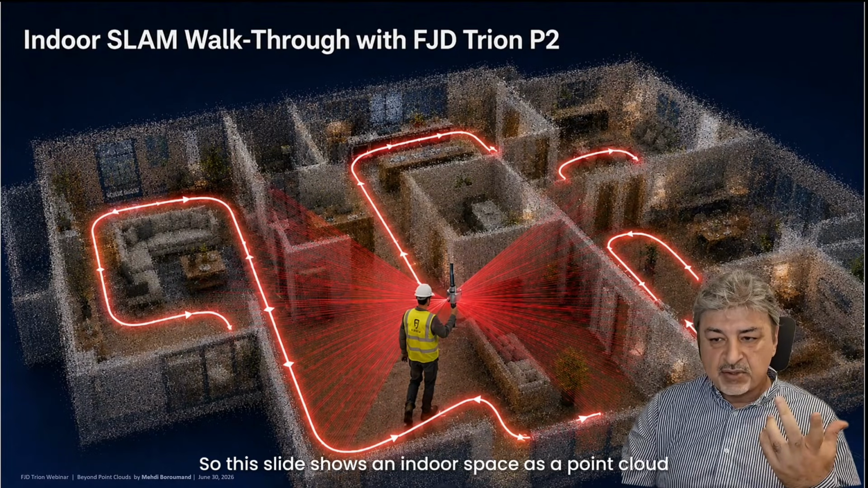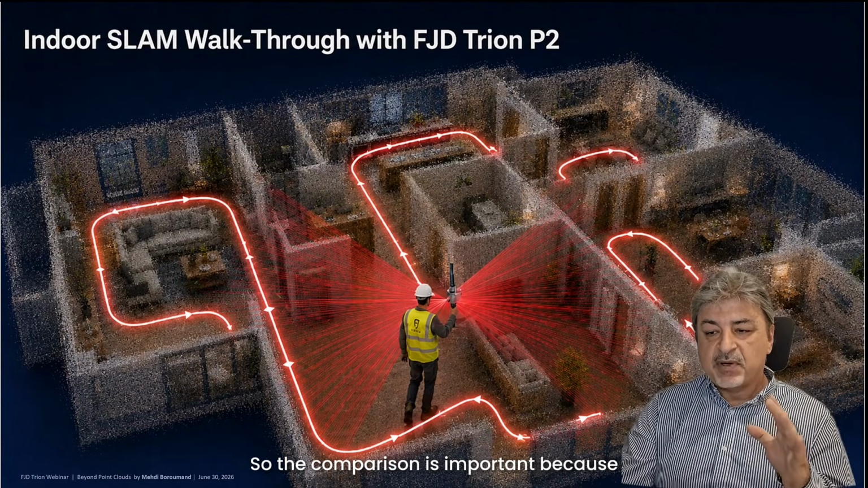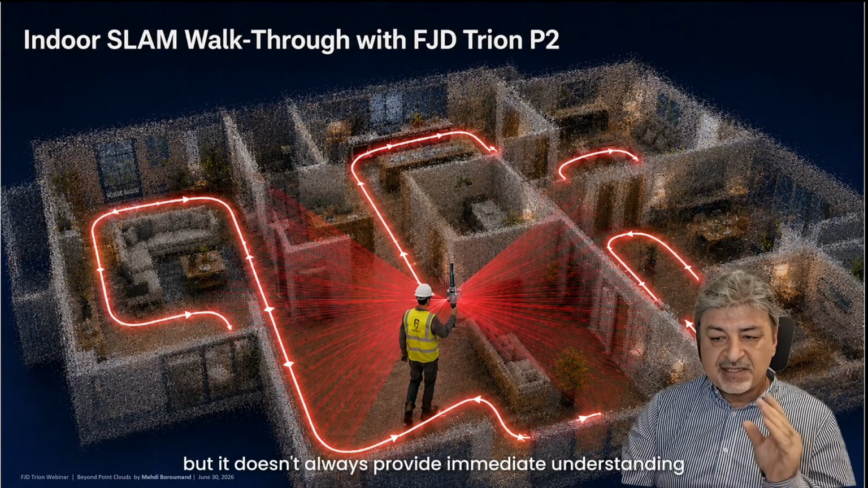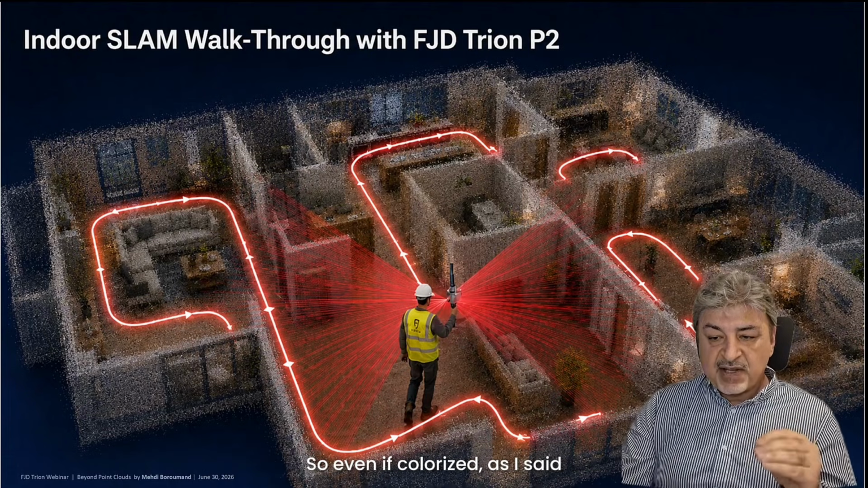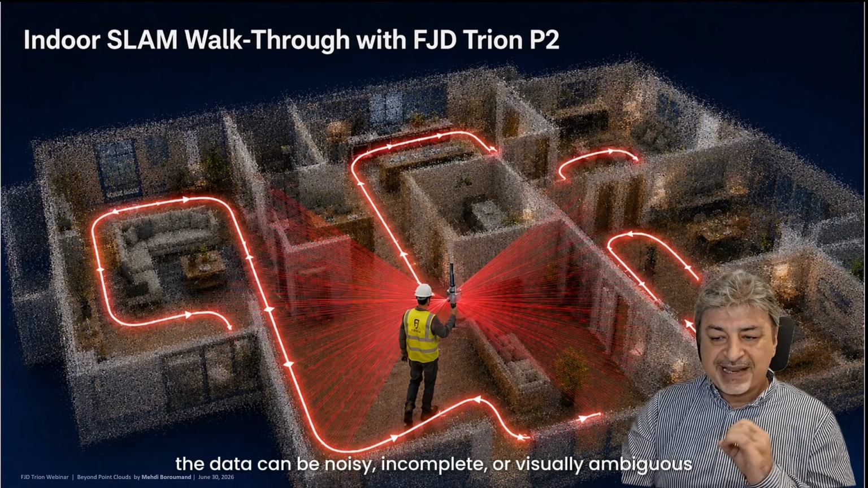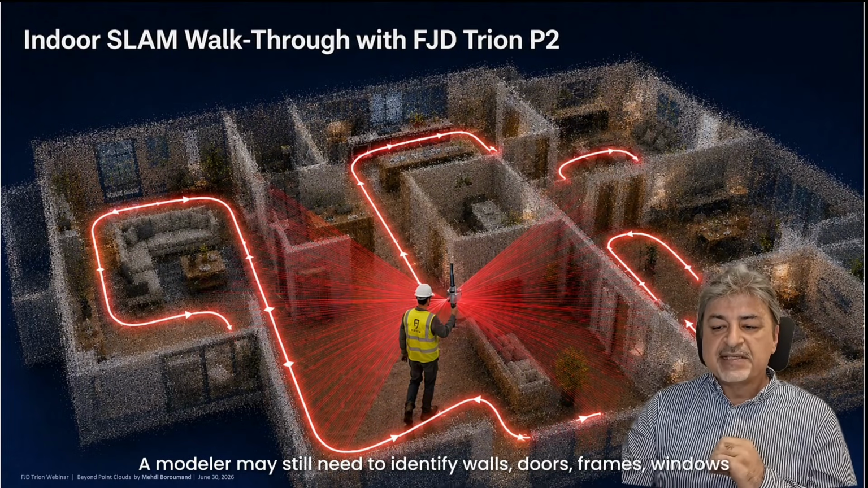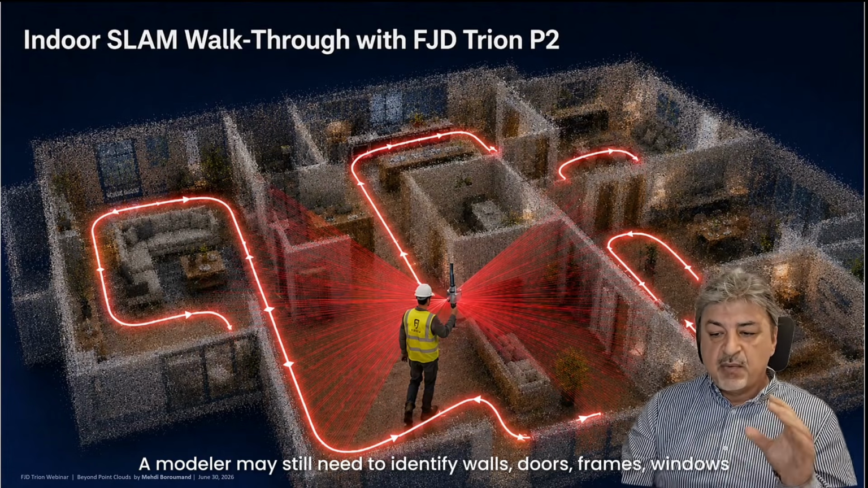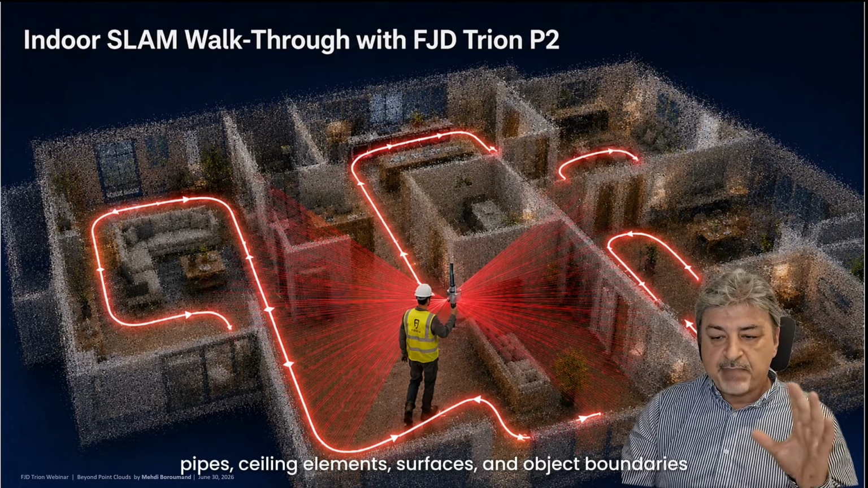So this slide shows indoor space as a point cloud. The comparison is important because a point cloud may contain the geometry, but it doesn't always provide immediate understanding. Even if colorized, as I said, the data can be noisy, incomplete, or visually ambiguous. A modeler may still need to identify walls, doors, frames, windows, pipes, ceiling elements, surfaces, and object boundaries.